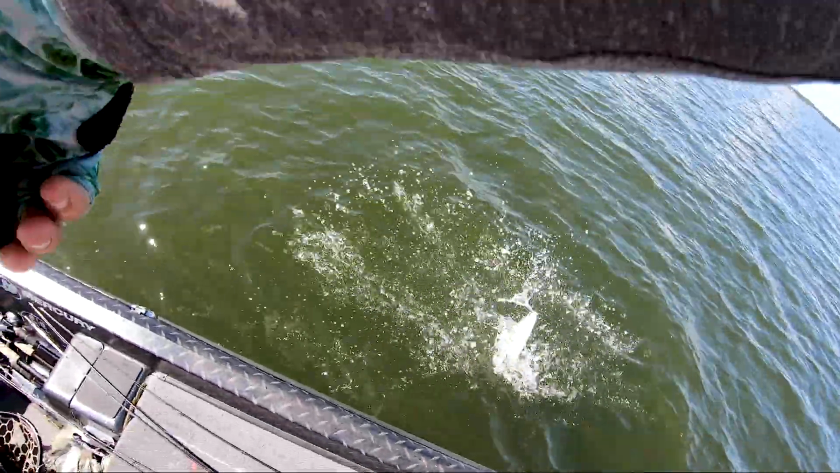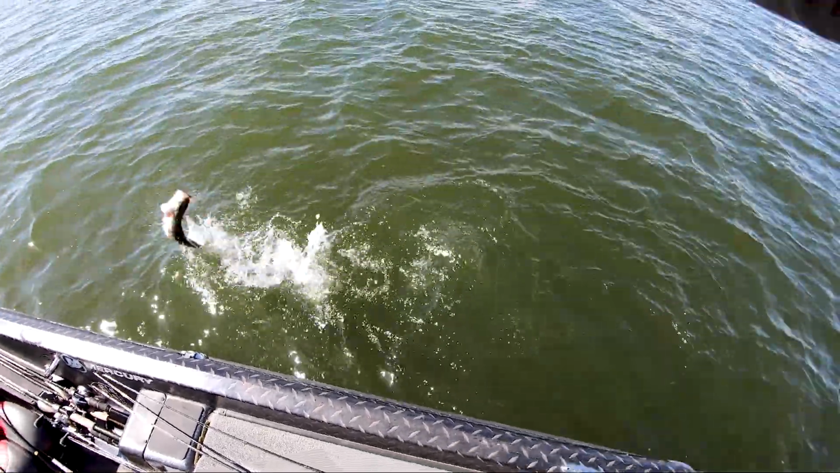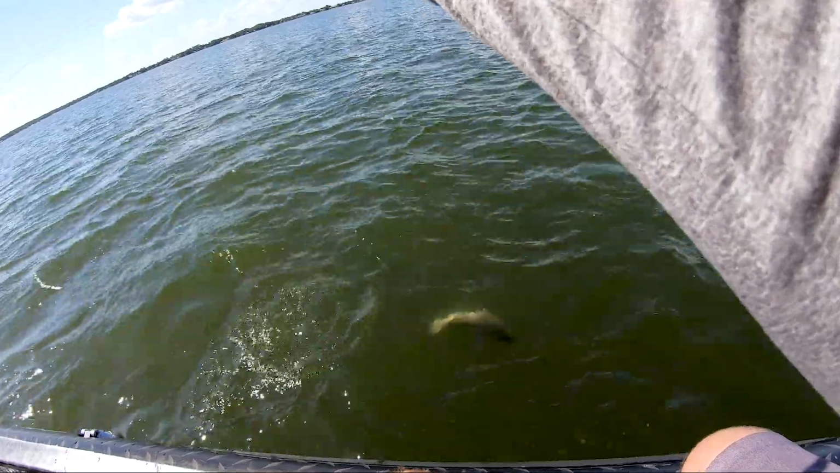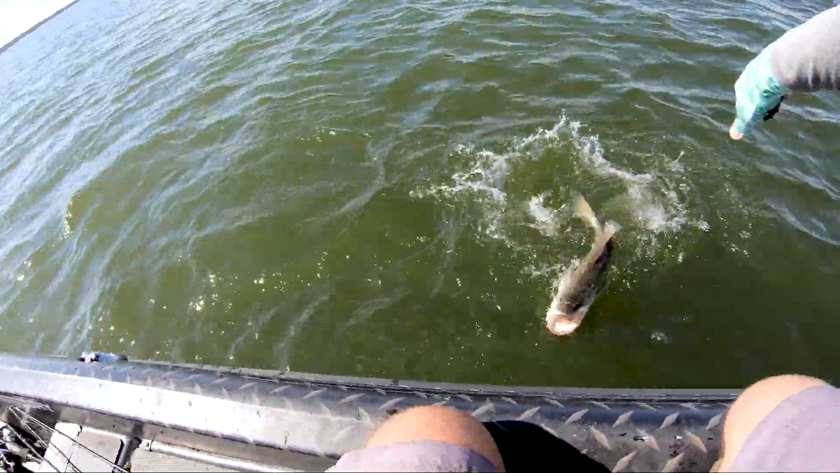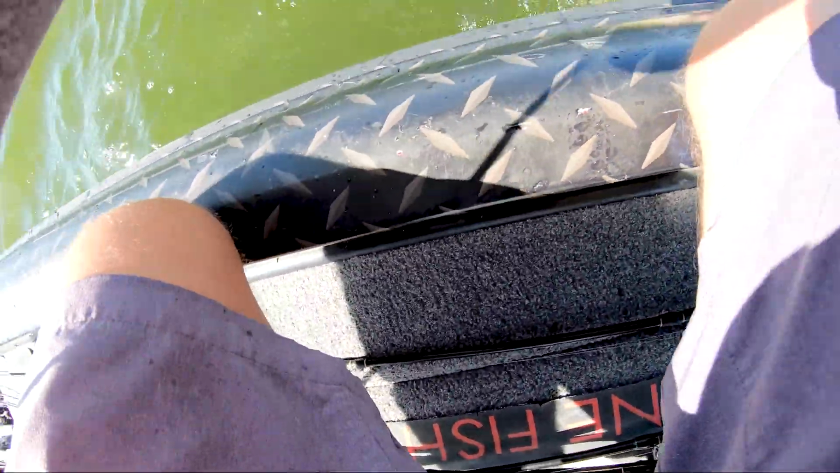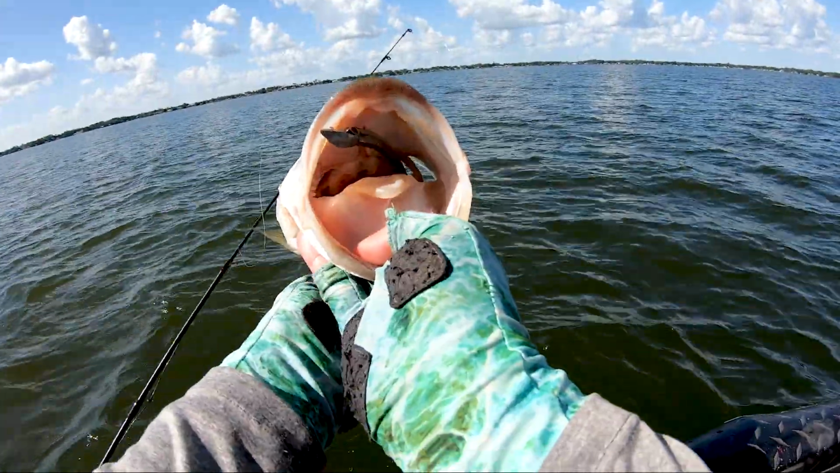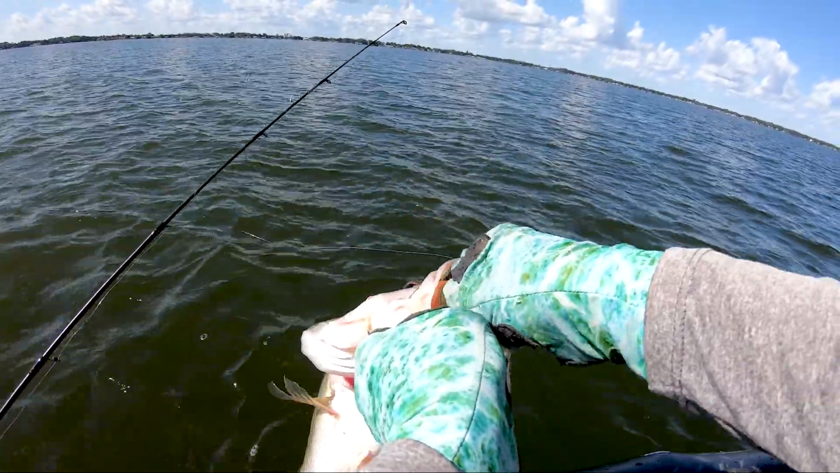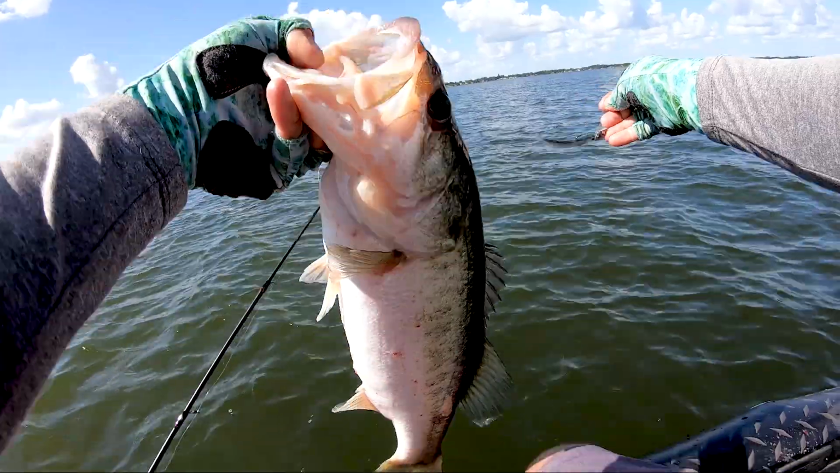Got him. That's a big one. Vertical. Literally fishing off the active target with this Damiki rig. Just lining them up. Look how he ate that thing. That is the coolest deal. All right, let's see if some of your buddies are down there.